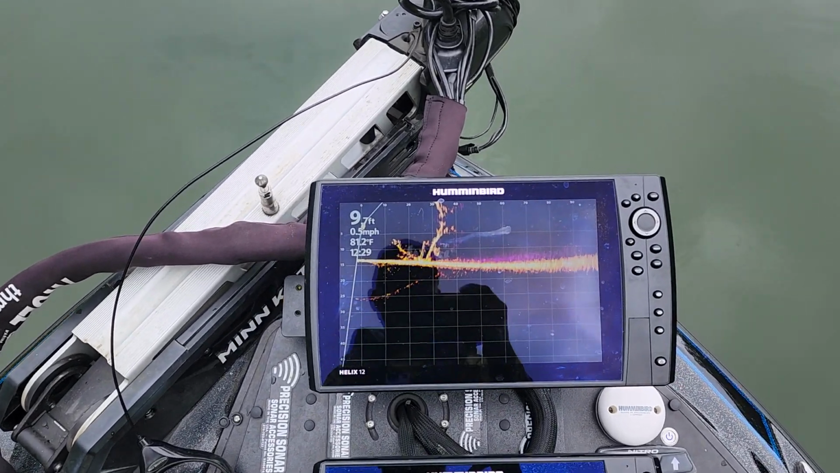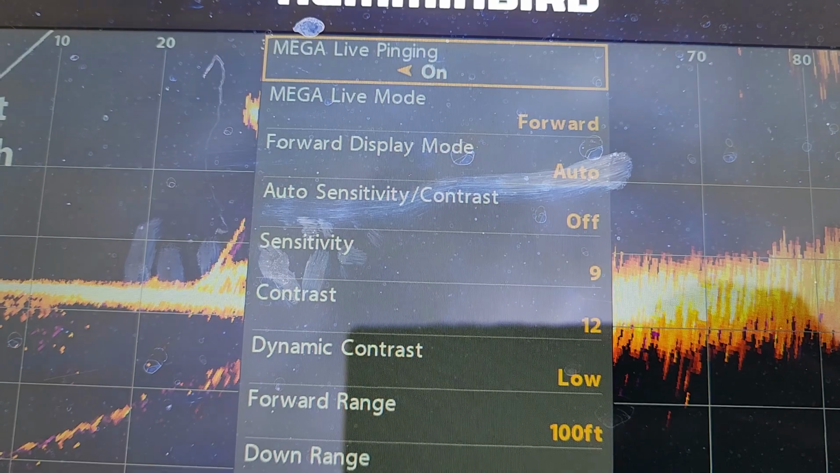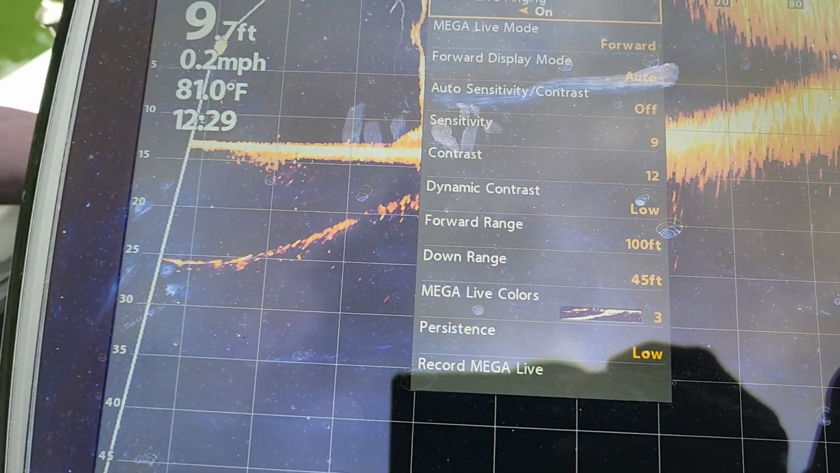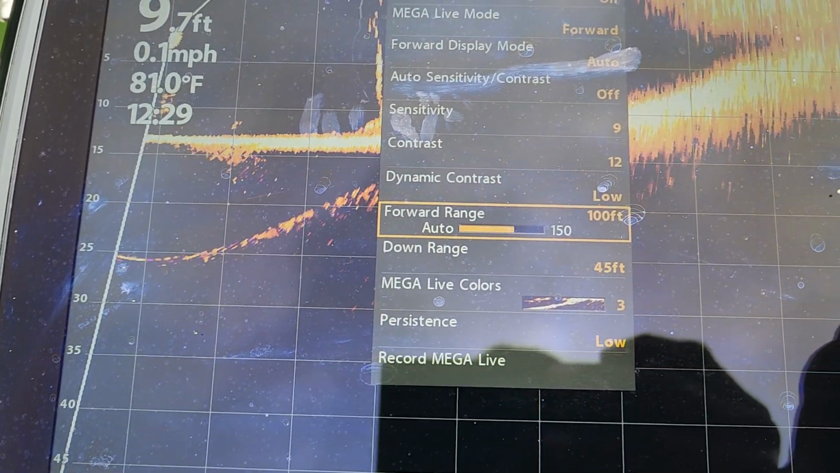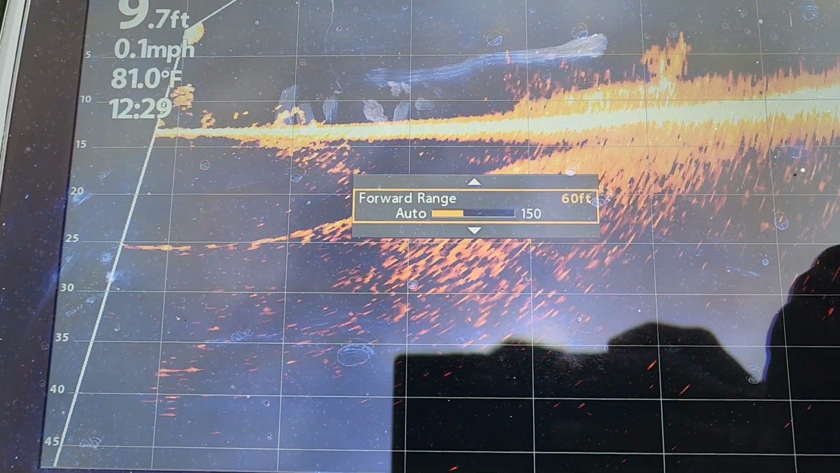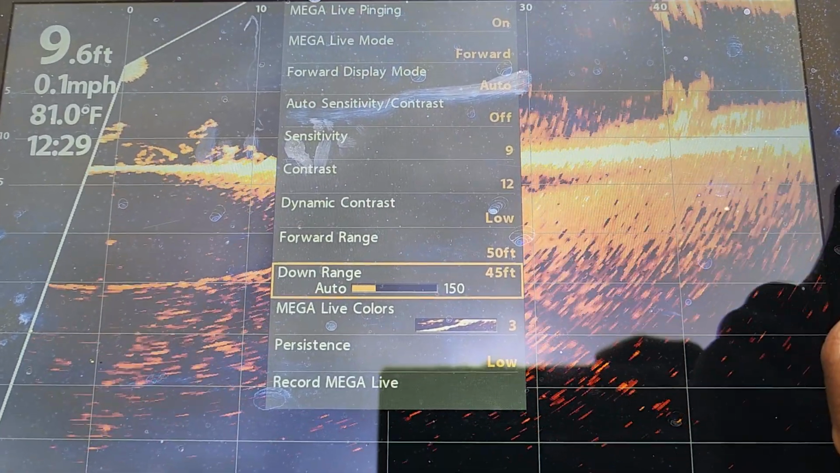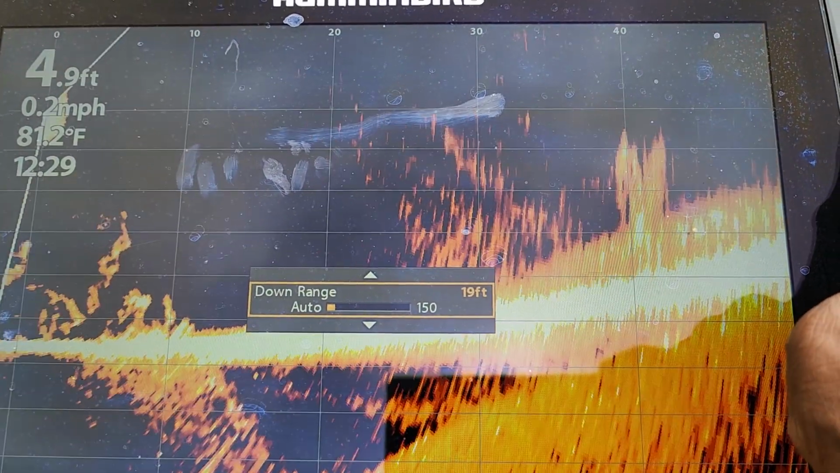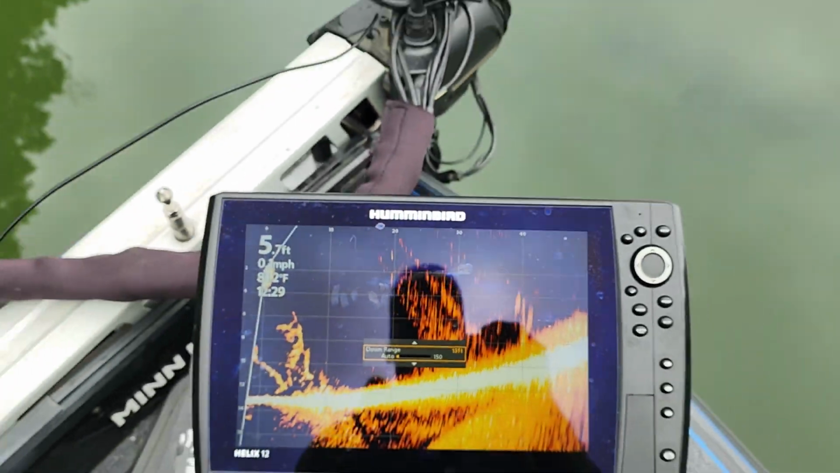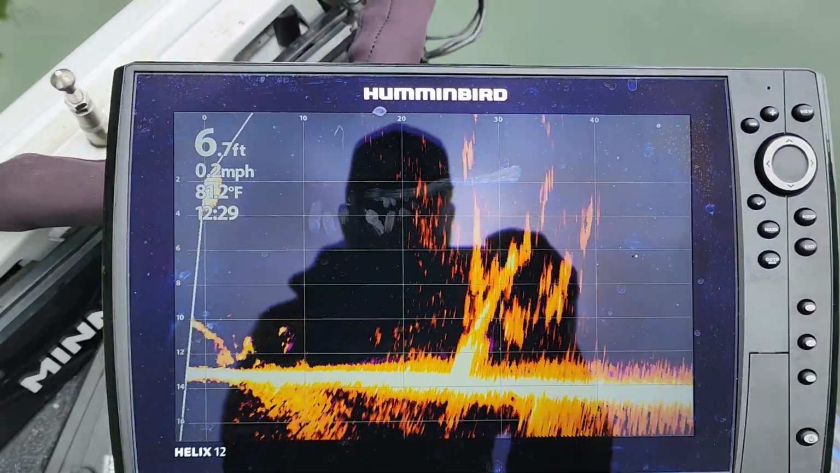As far as the settings, guys, let me show you that real quick. These are the settings that I have because I get asked that question a lot. As far as my sensitivity and contrast, I have it set out to 100 feet, but since I know I'm going to be focusing on this shallow water area, I can kick this down to around 50 feet, and then go down to my downrange and change that. We're sitting in 9 feet, so I'll change that to about 15 feet, and that will give me a better picture for seeing the laydown. Let's exit out of there.